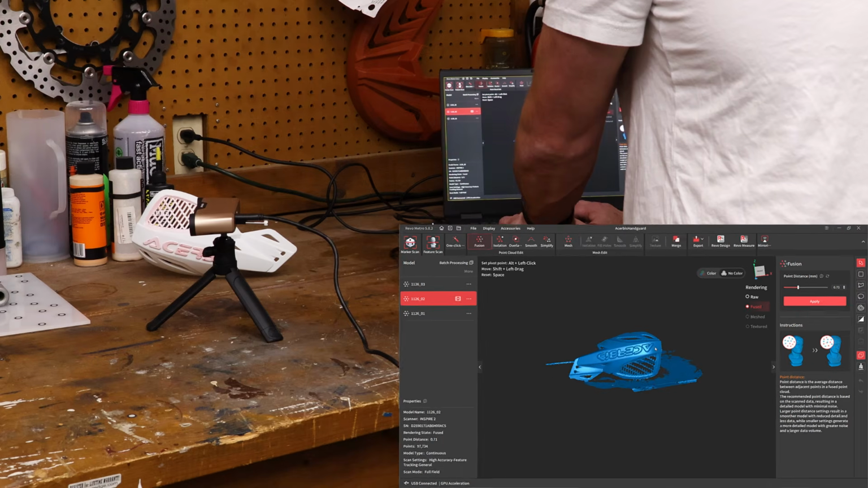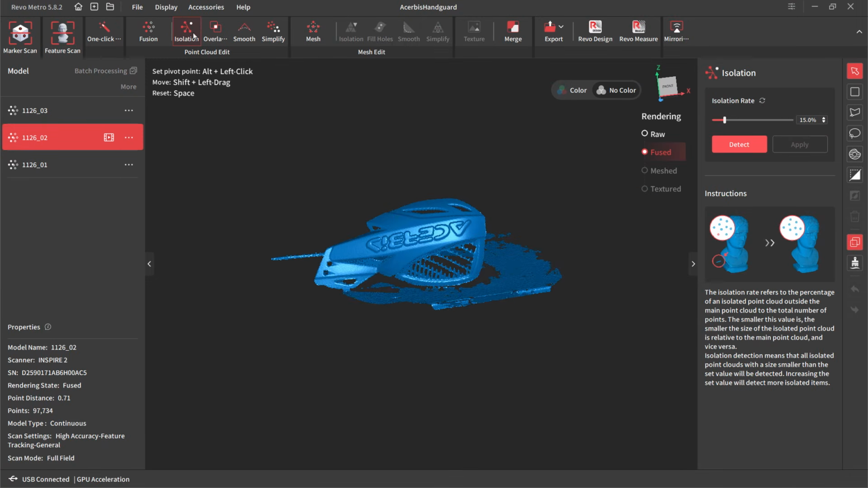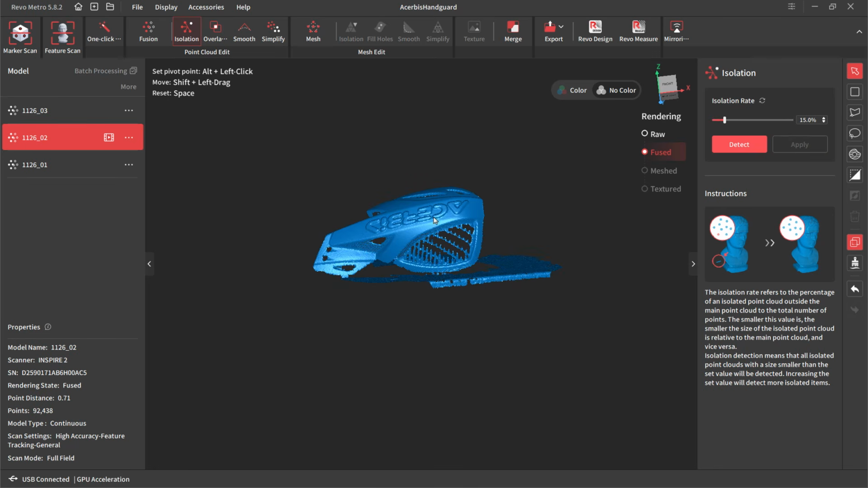All right, so now we have this. We'll do isolation. It's not going to take care of the base in this case. It'll take care of some. Again, the top we don't need. This was the bottom scan. We only need some of it so that we can align, and really it's just the logo. So all this bottom stuff, I'm going to go ahead and cut.